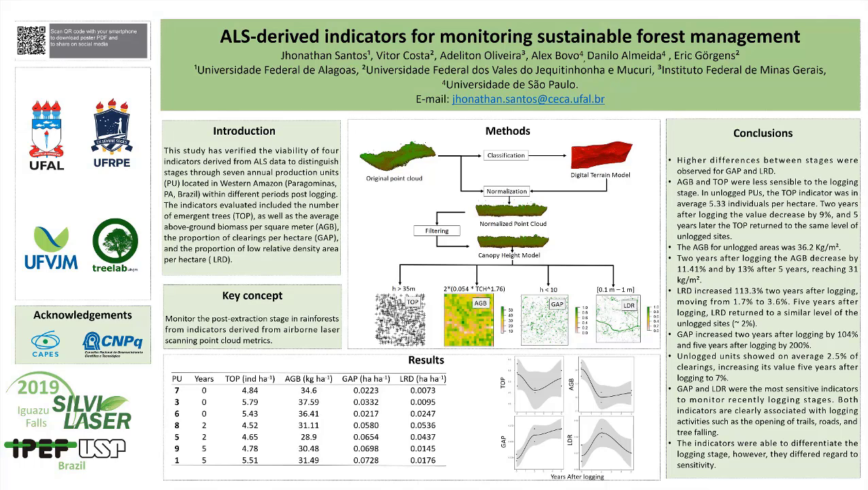ALS 040. Detection of sub-canopy forest structure using airborne LiDAR.